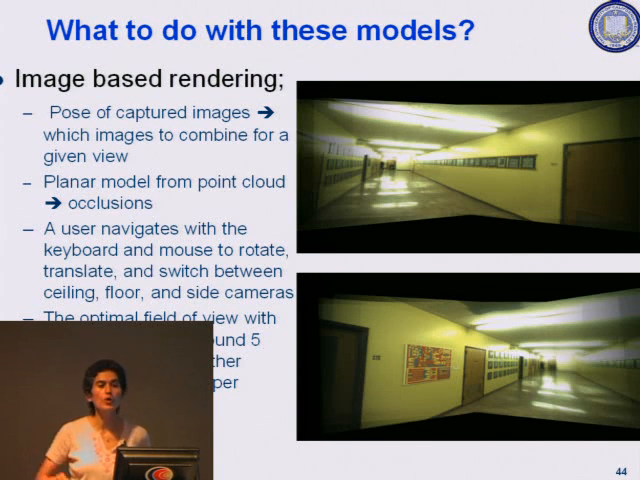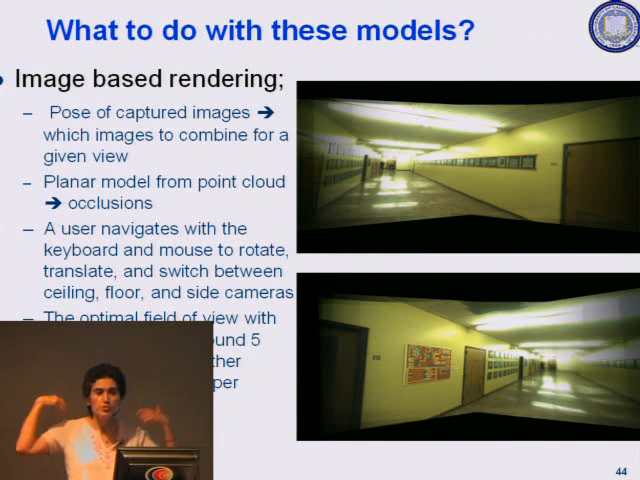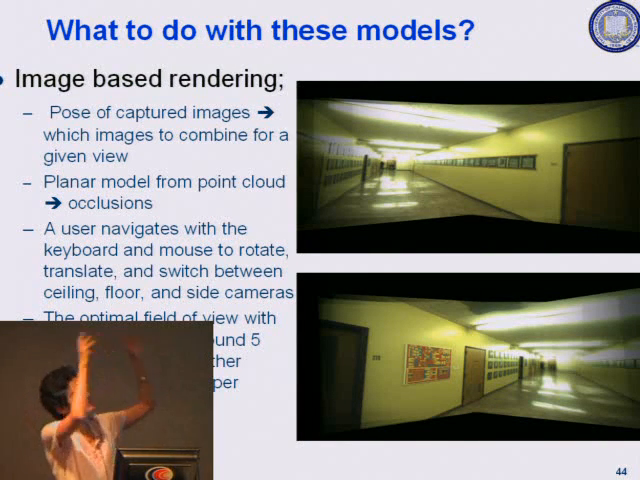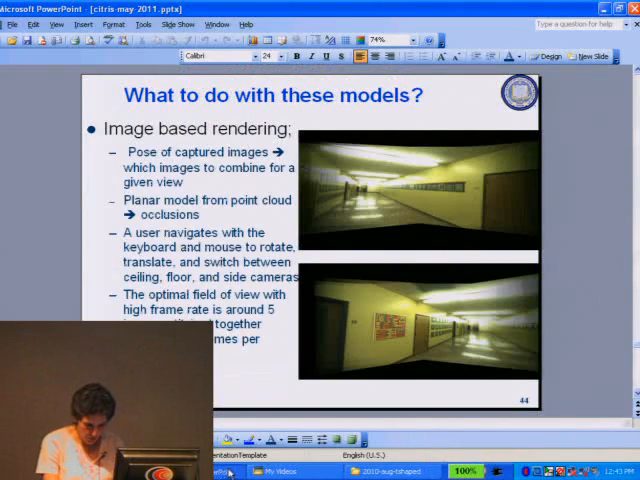Now, why is it that I want to do image-based rendering? Well, remember, we localized our backpack. That means we localized our cameras. That means we know the pose of every camera image in our backpack: X, Y, Z, yaw, pitch, roll. So knowing that, you can easily compose and mosaic together images for any arbitrary view you're looking at, and even do image interpolation in order to retrieve the right view at the right time. And so you can imagine the user navigating using a keyboard and a mouse to rotate, translate, and switch between ceiling, floor, etc.